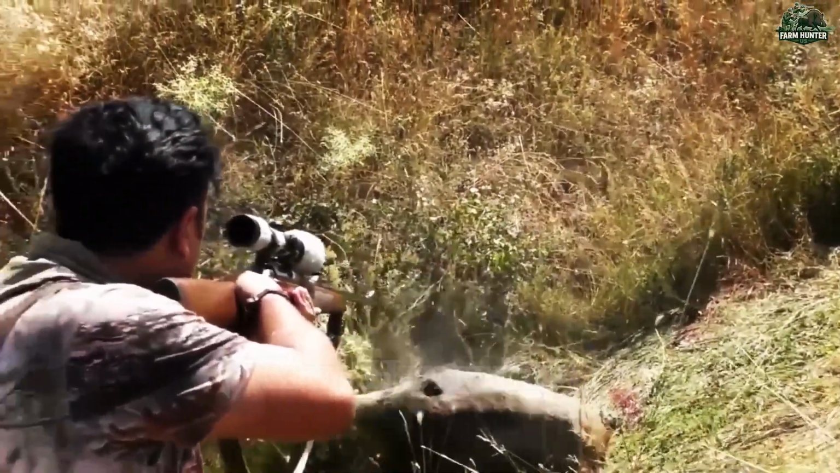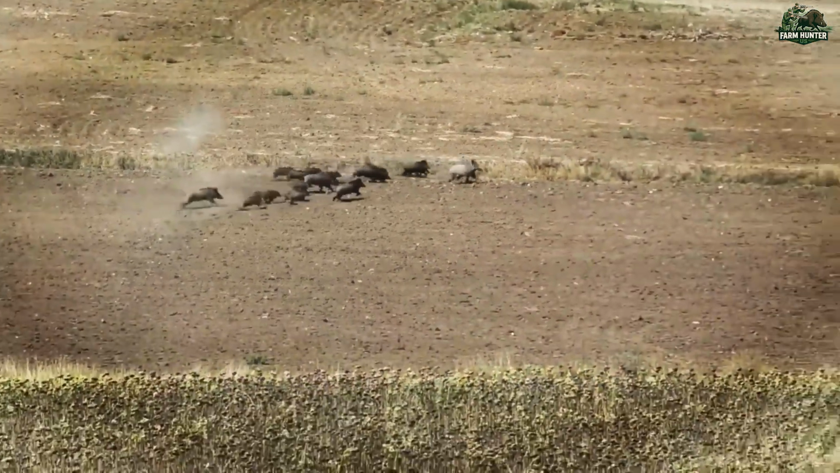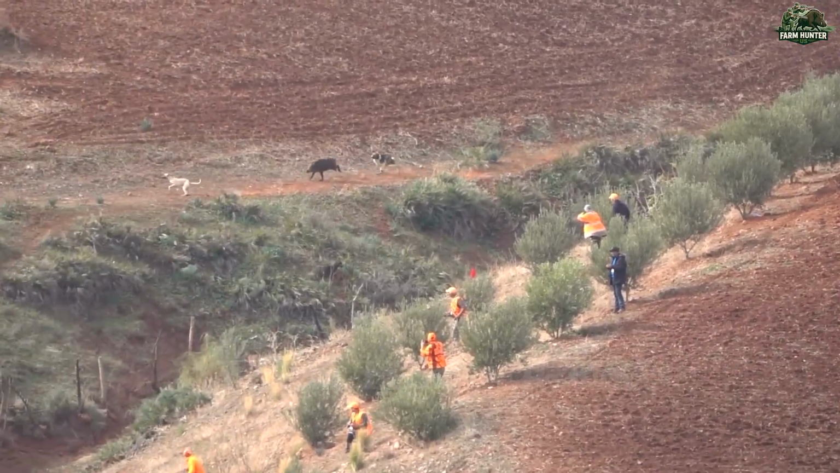His words proved true. We set up along the game path, and before long, a sounder group of boars rushed past. The ambush worked perfectly. We dropped 2 of the biggest with coordinated shots.